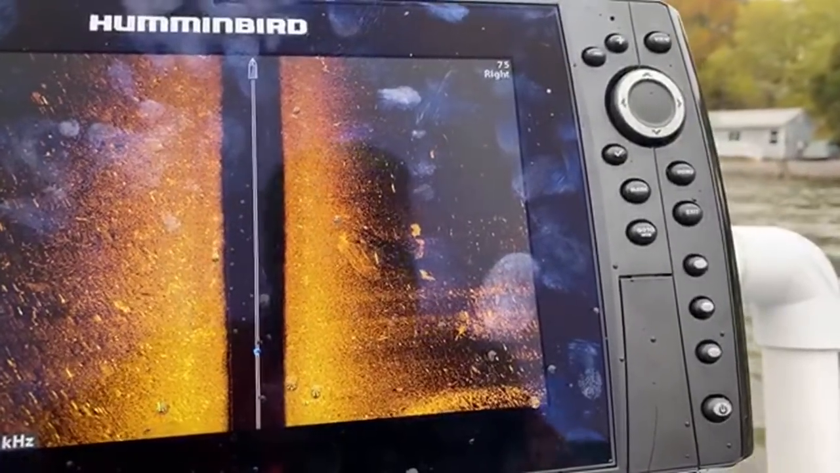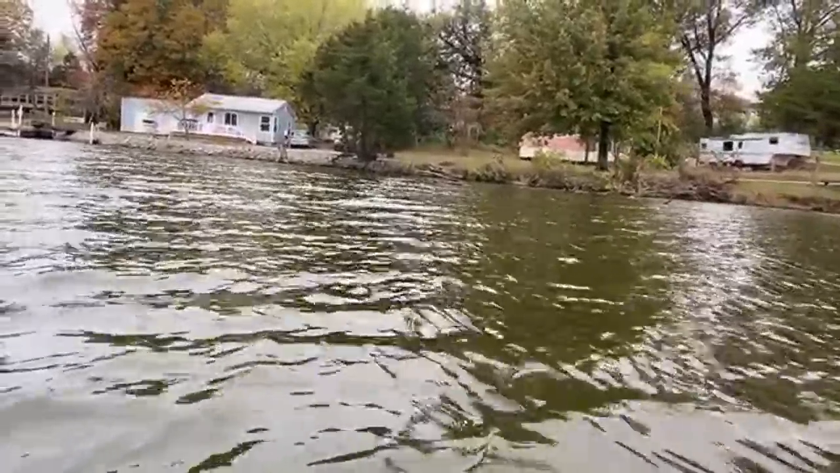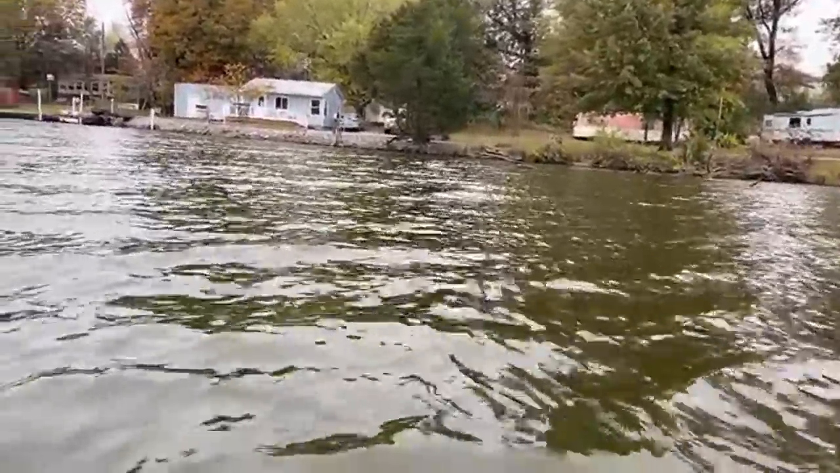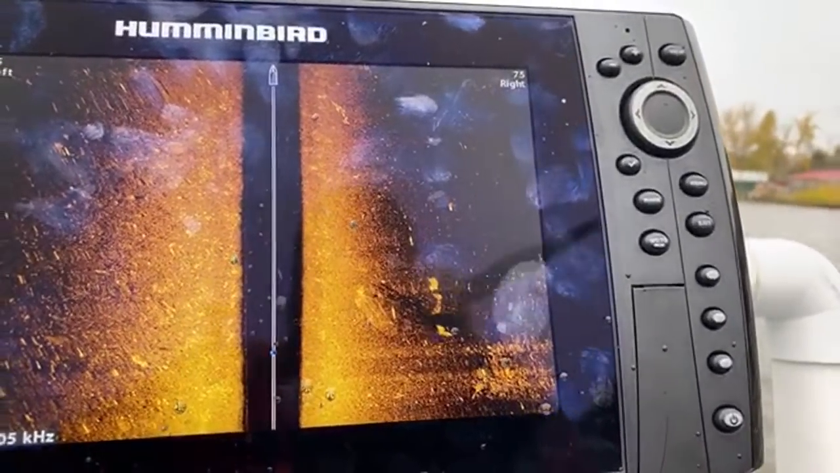What's over to the right? So over to the right is a big tree. I'm going to show you that tree. See that? There's a tree, and there's a bridge embankment down there. I seen that while I was talking to you guys.